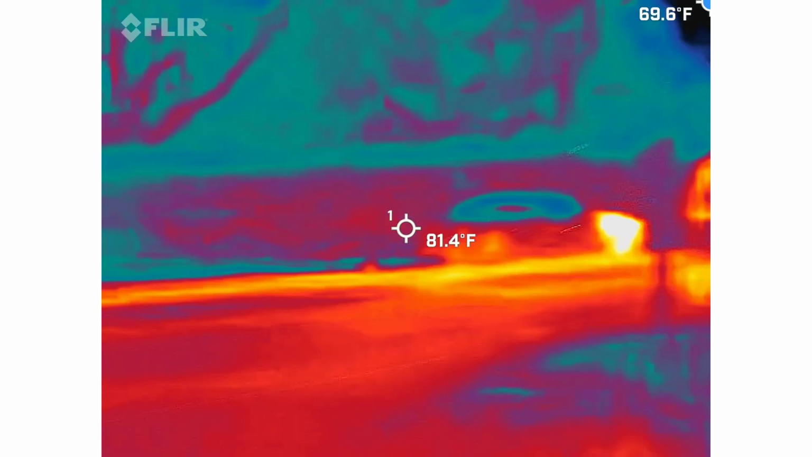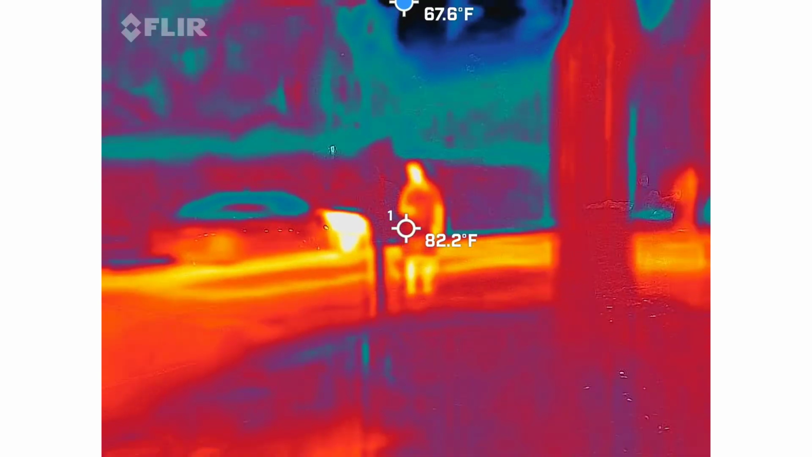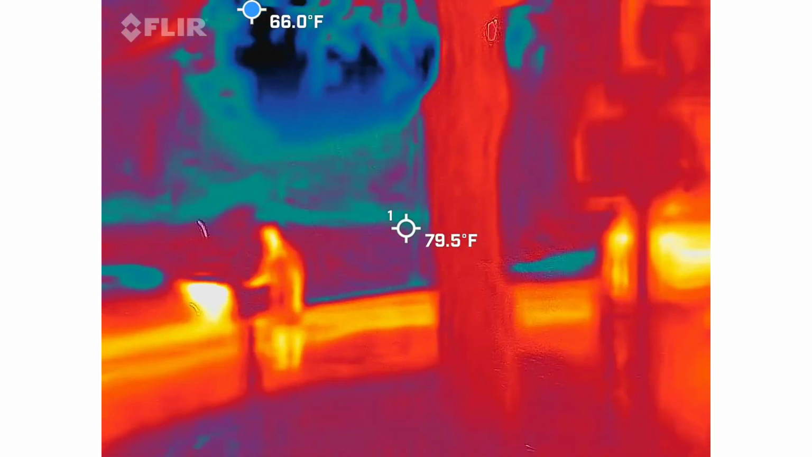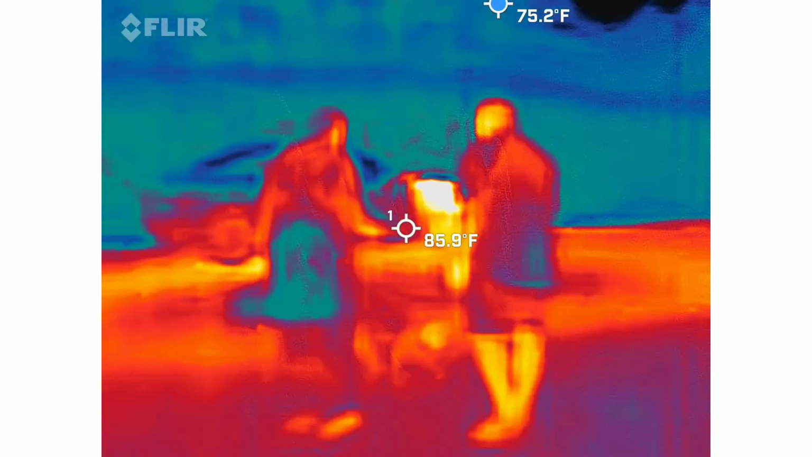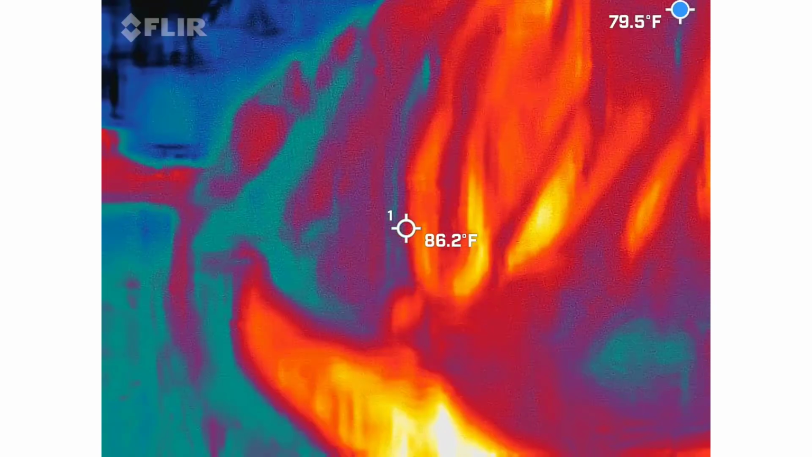Let me see if there's something by here. Do you have a high reading there? Could be the cat. The cat walked out from behind that car right when it came out. It looks taken care of. Yeah, she's got a collar on.